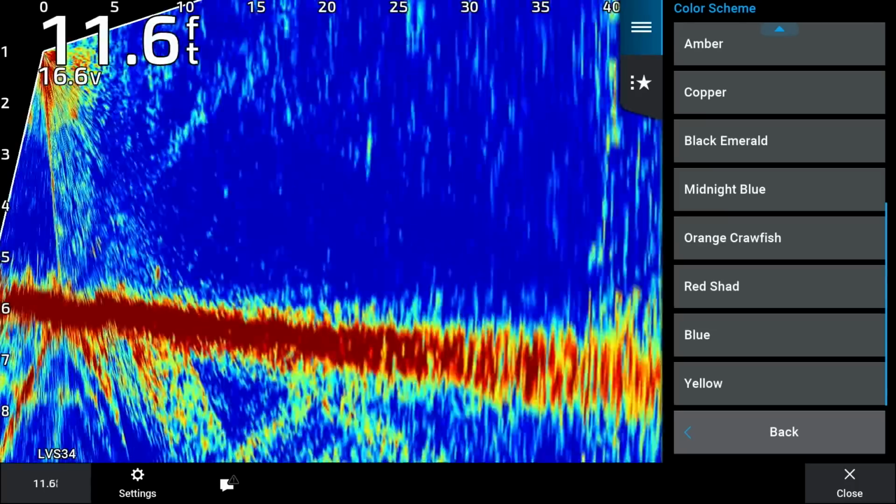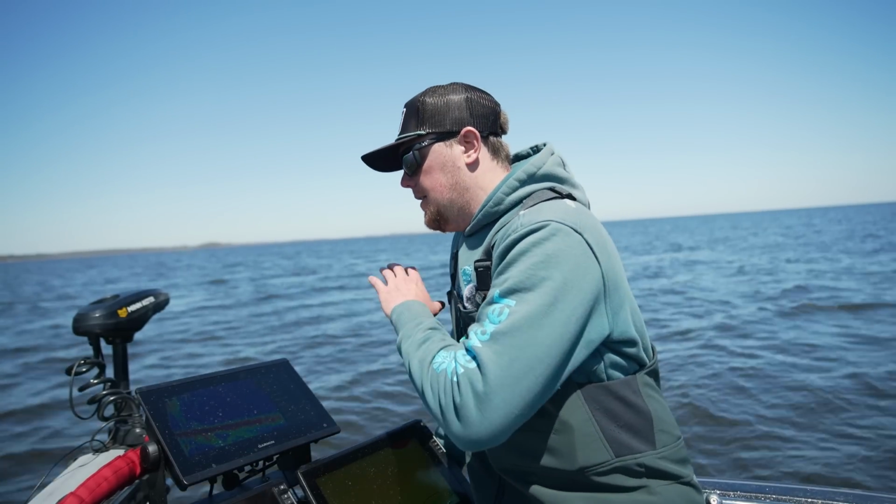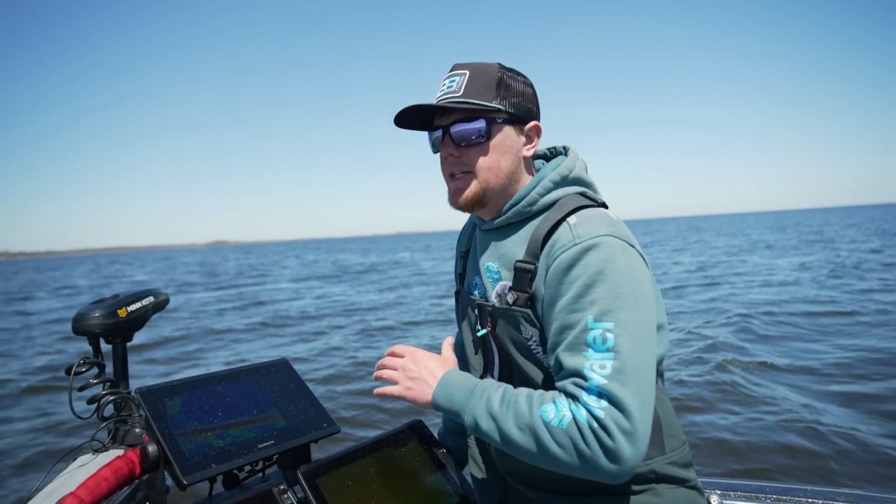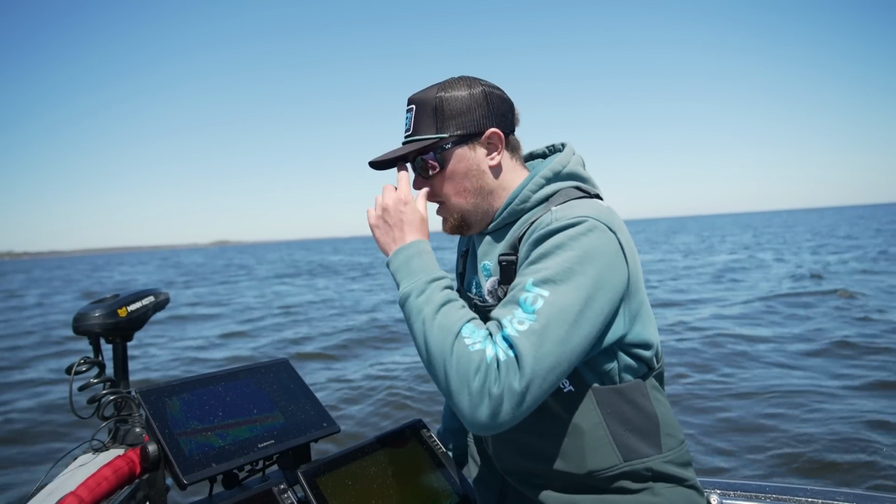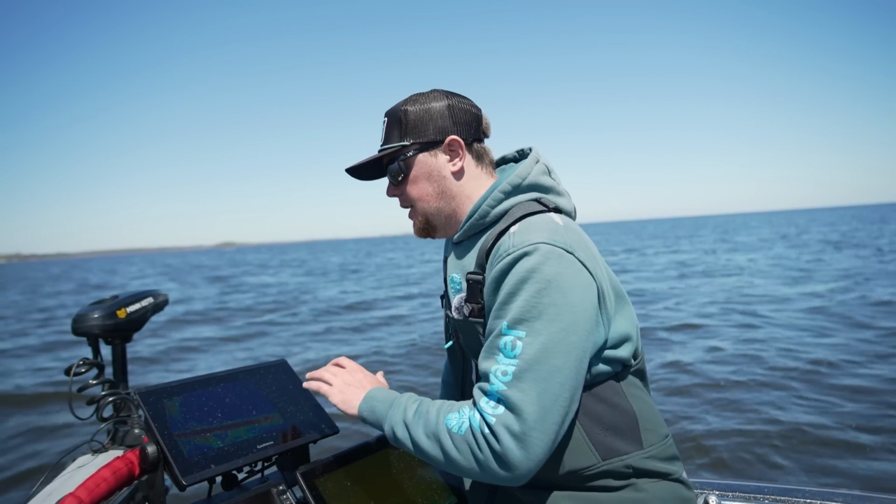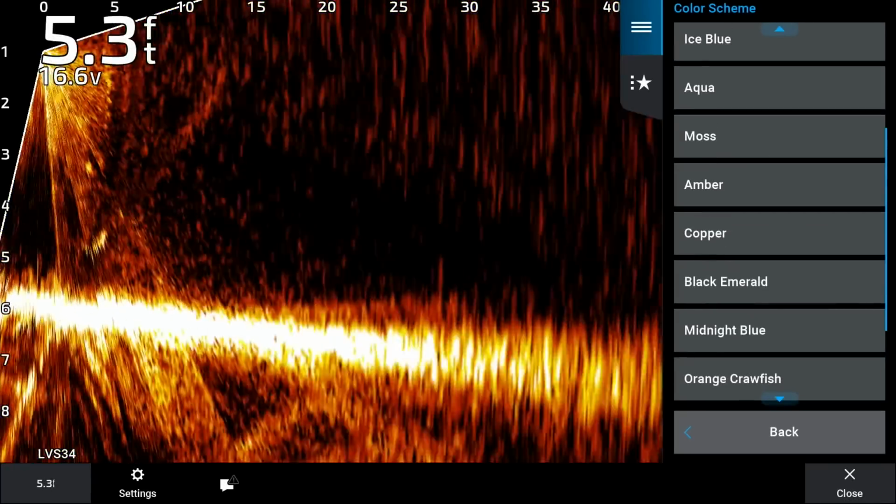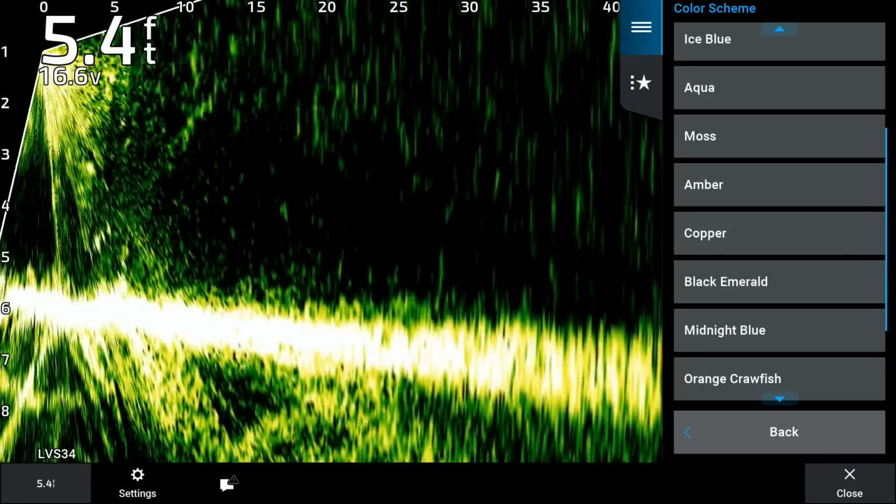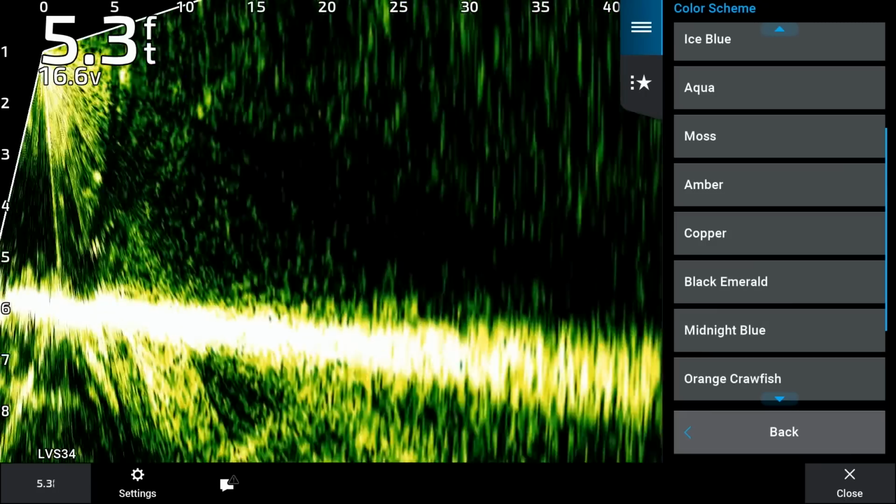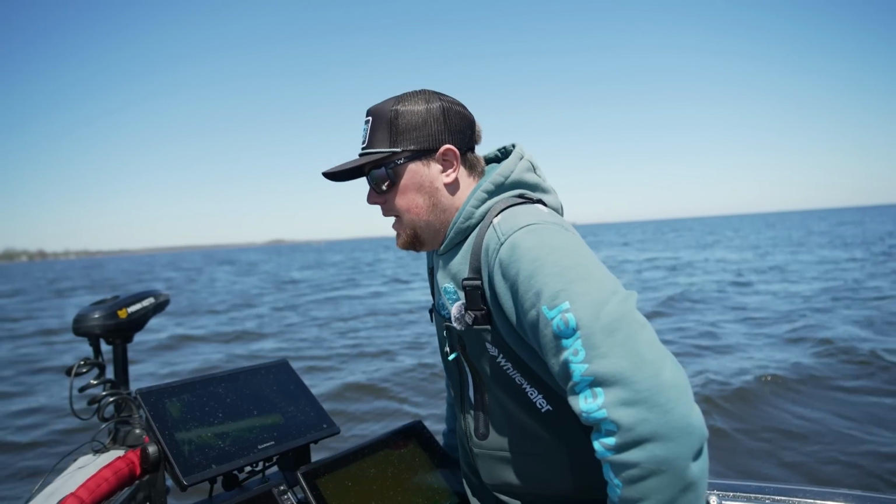This is really gonna depend on what type of situation I'm in. If I'm fishing rocks, if I'm fishing weeds, there's a lot of different color schemes in here that'll make things a little easier to see in certain situations. So it's just something that you have to play around with. Most of the time I'm either using this blue pattern or this amber pattern. I will at times use the moss pattern, especially in weeds or around bridge pilings. I really like the moss pattern for that type of stuff, as the 3D effect really pops, in my opinion.